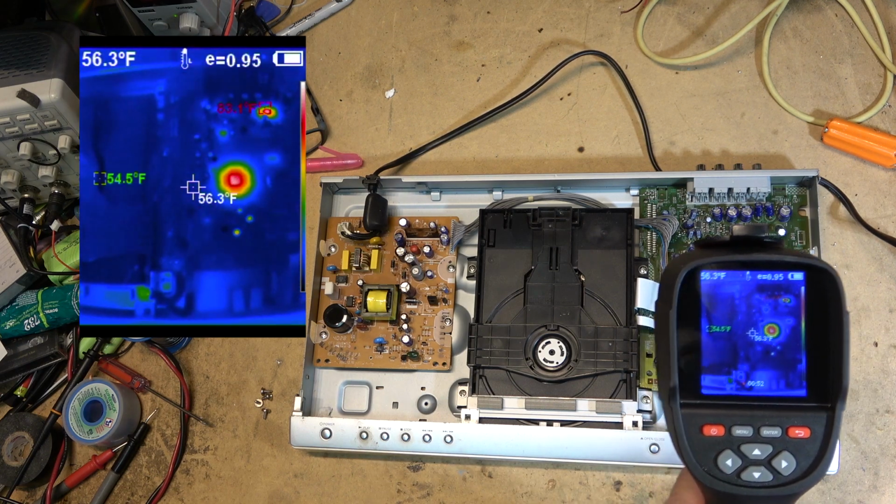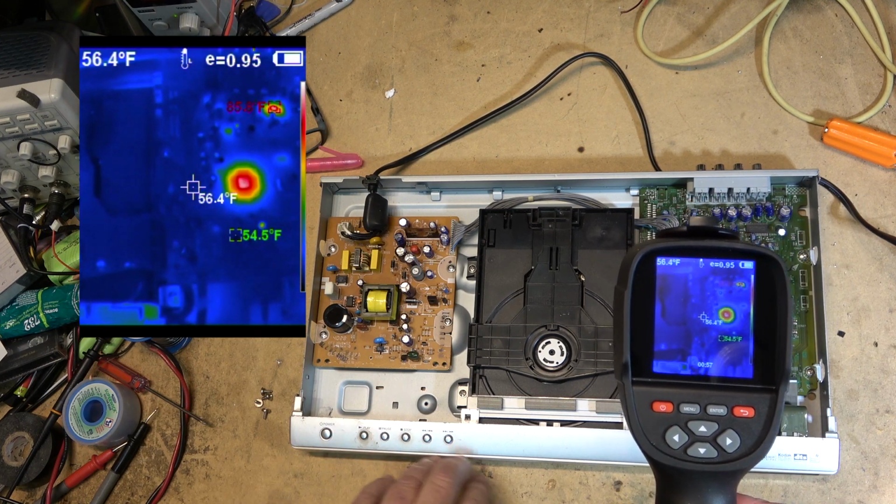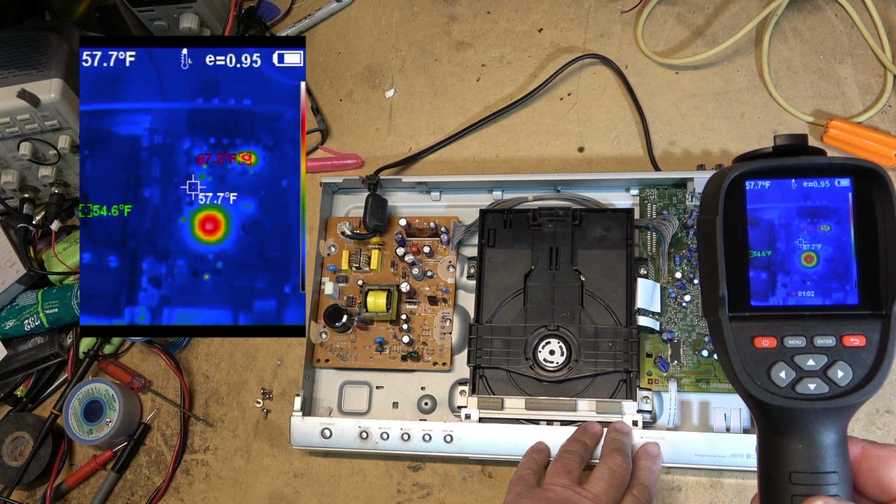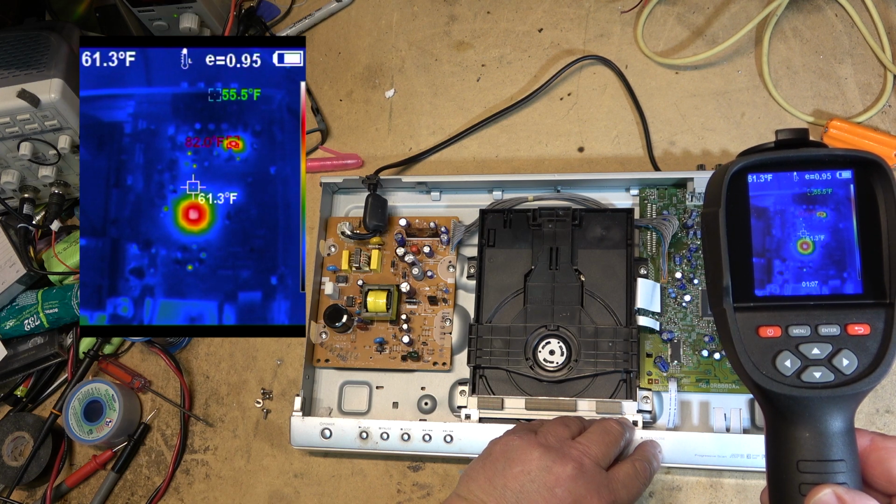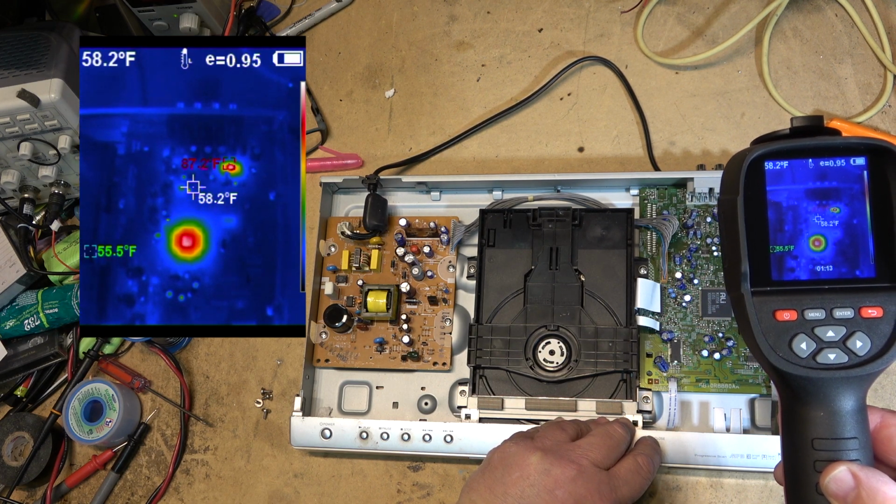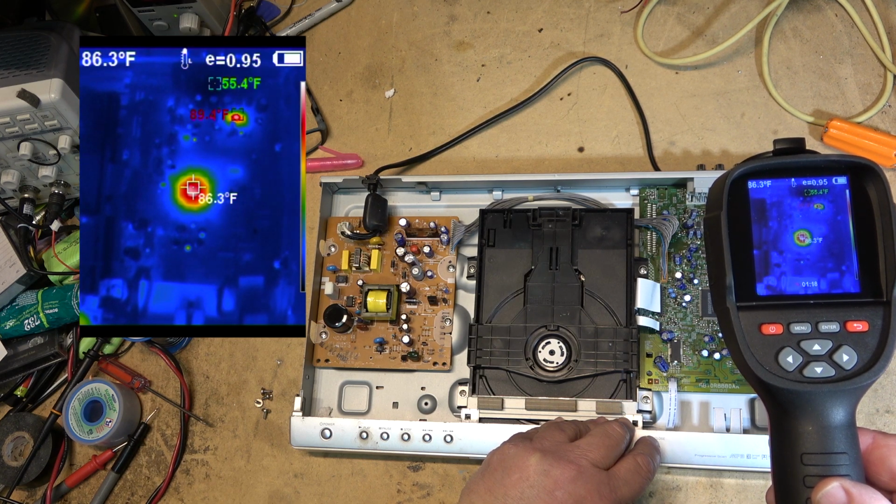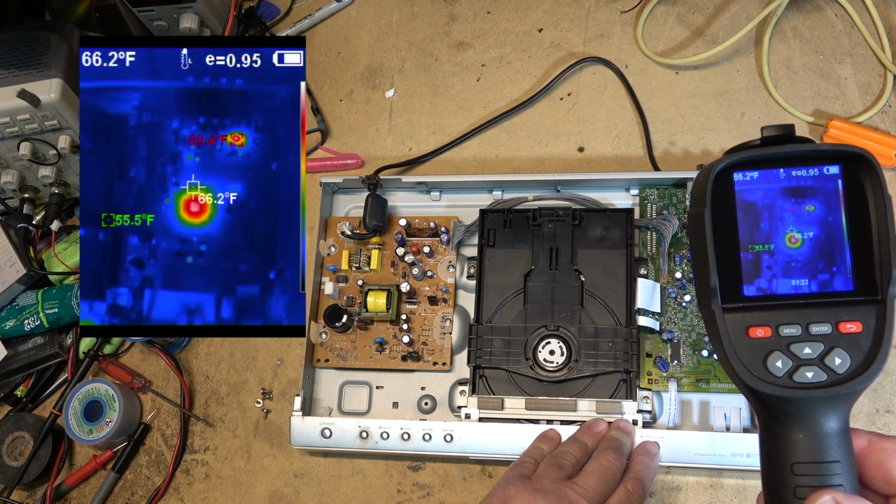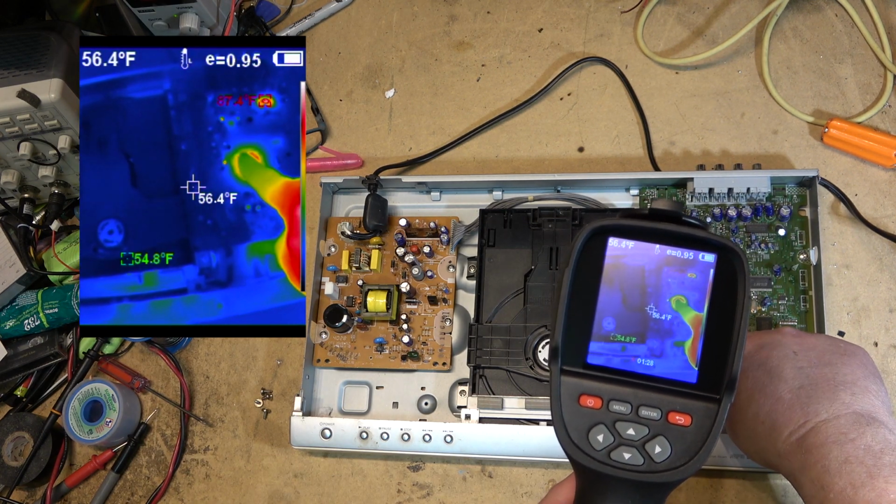This unit itself is dead. It will not open or close the drawer. If I try opening and closing it, what happens? Anything else getting hot? That main chip is getting quite warm. 158 Fahrenheit where it's pointed here. What about here? What is it at now? But we can see where the heat is. That chip is getting warm.